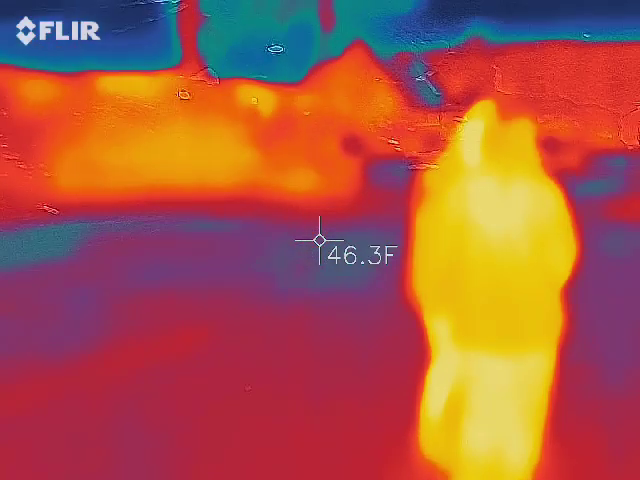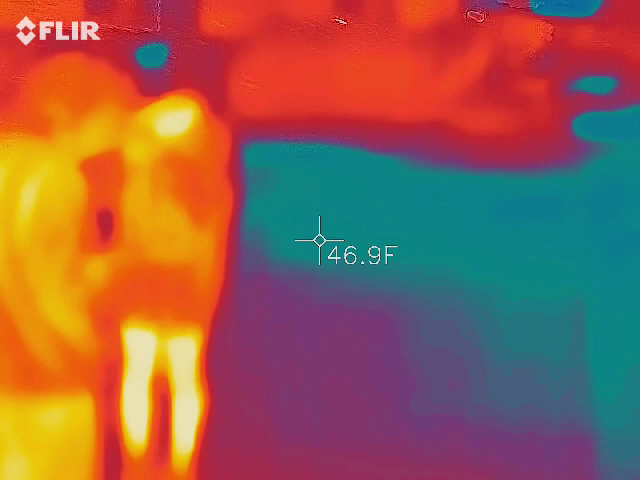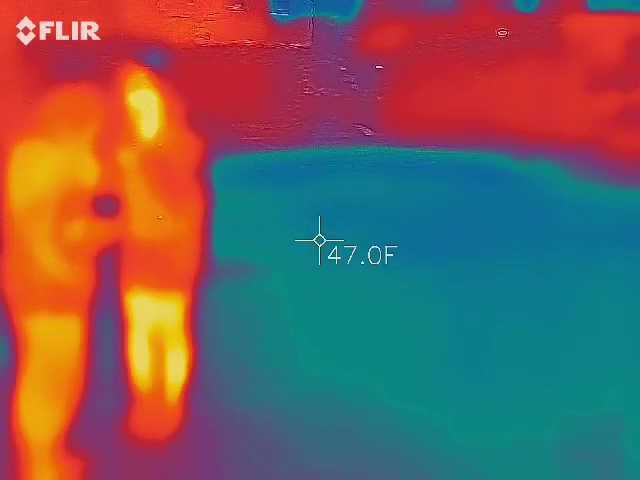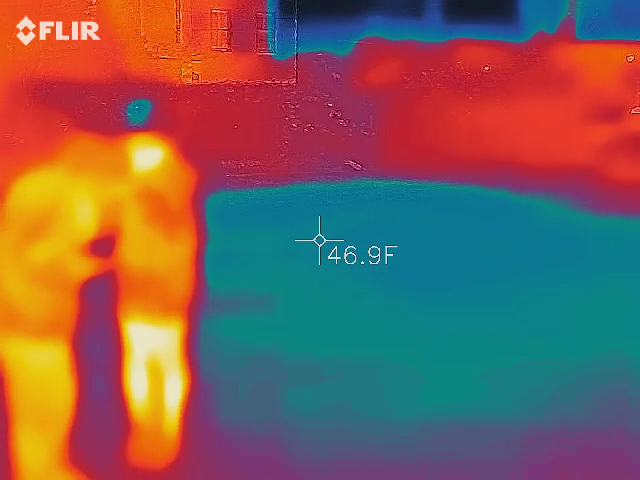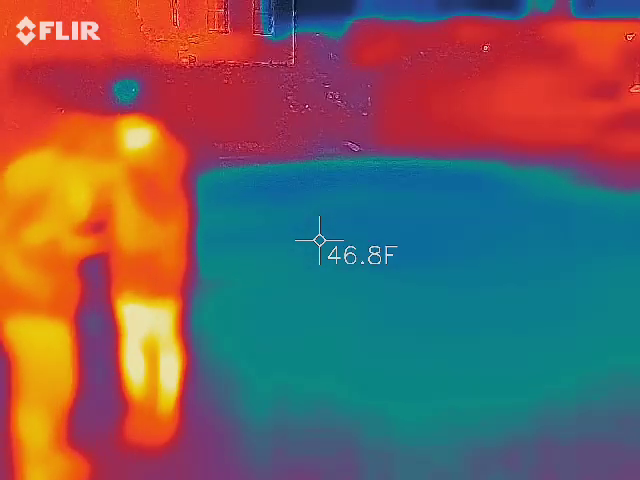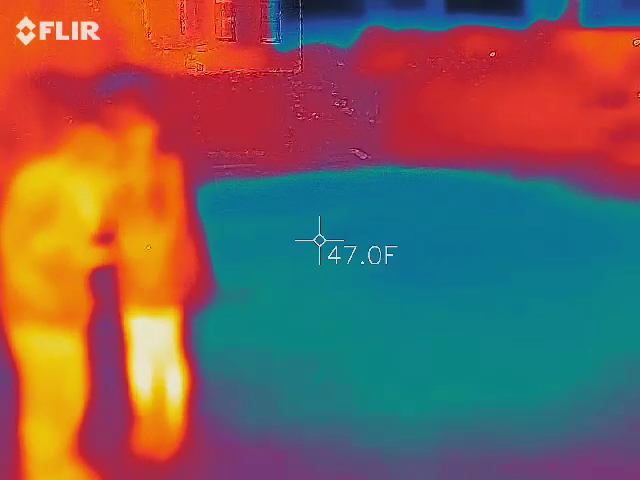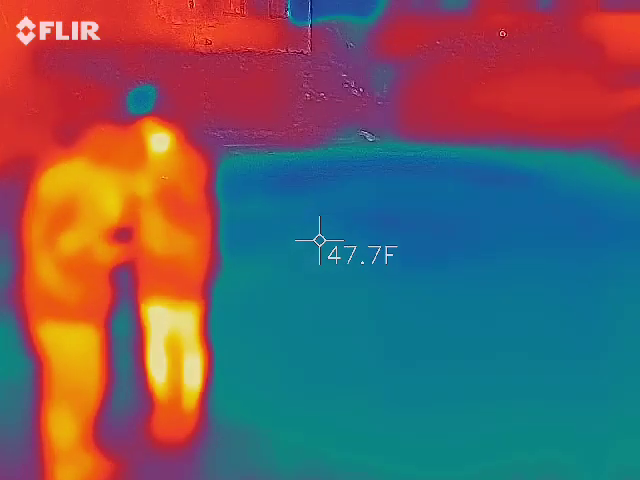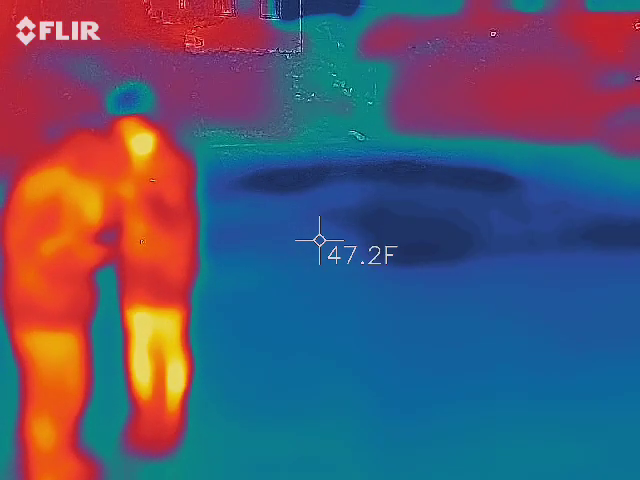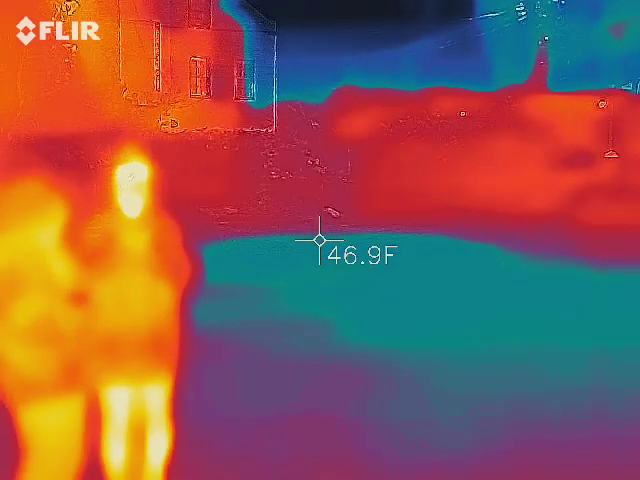What's inside the barn? What's inside the barn?